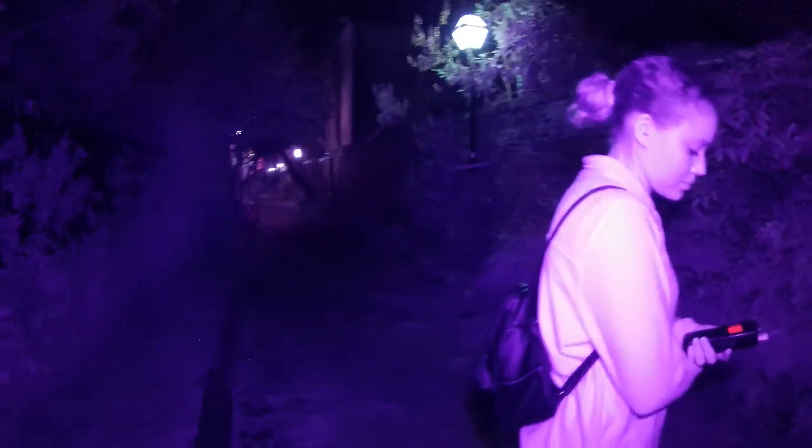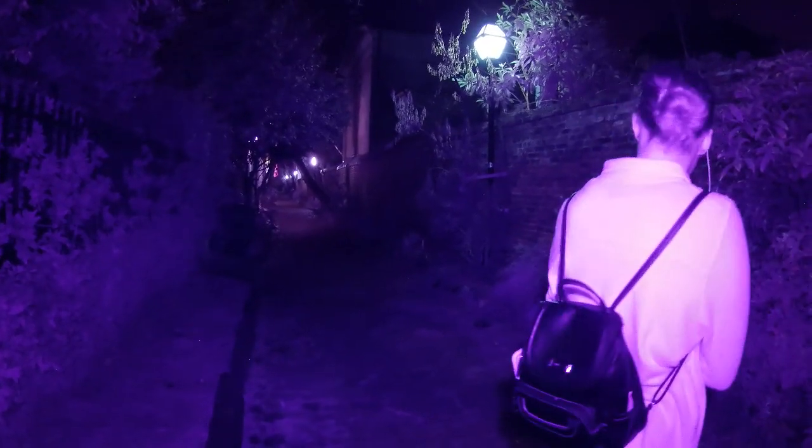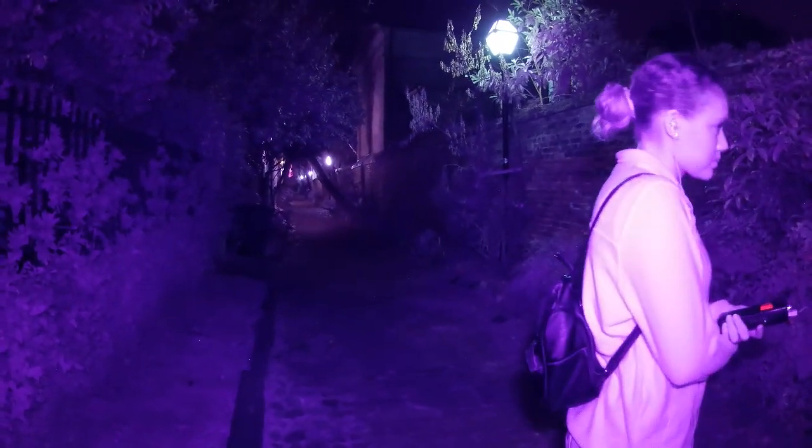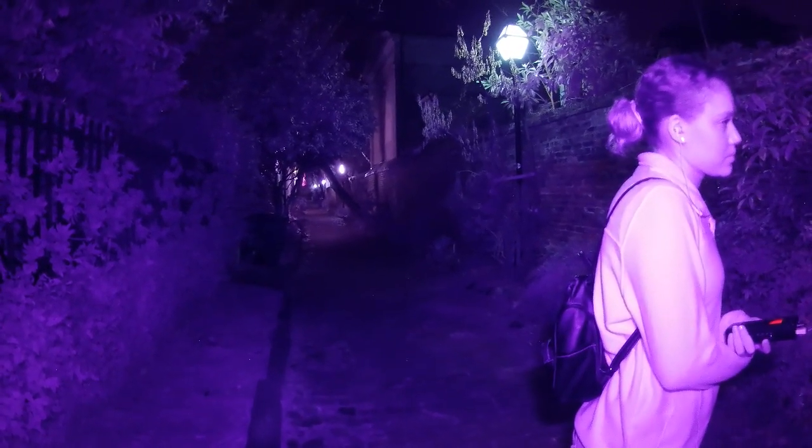So, the other ghost tours will tell you as you walk through here that you can hear the whistles from the doctor. What I'm going to tell you right now is we're already using my voice recorder. But if you're going to come down here on your own, use your voice recorders on your phone and listen to it later. I am going to warn you that every local knows this story.